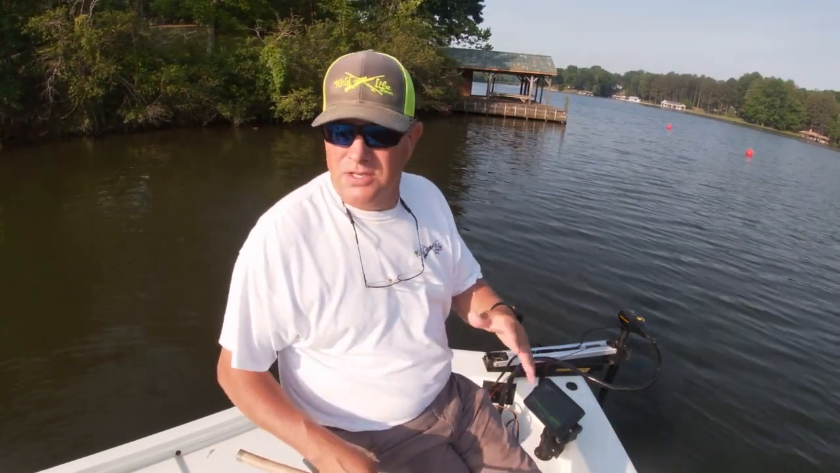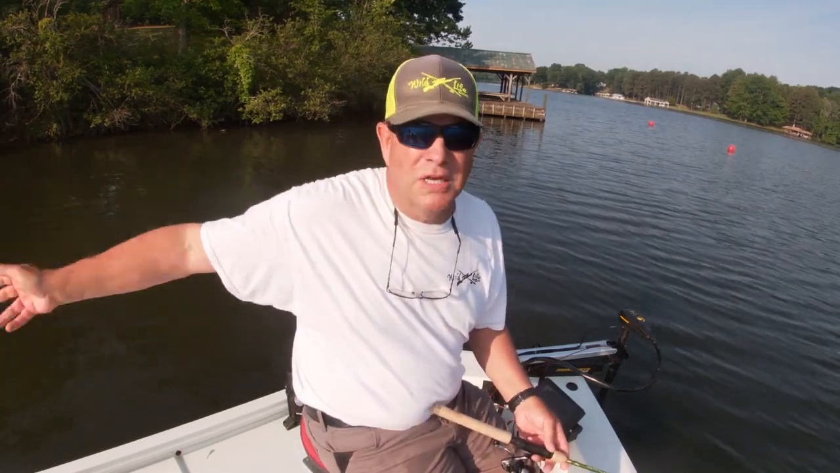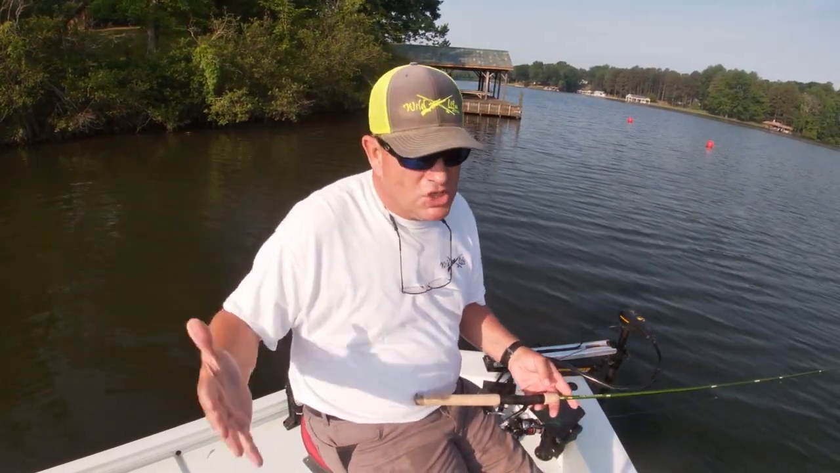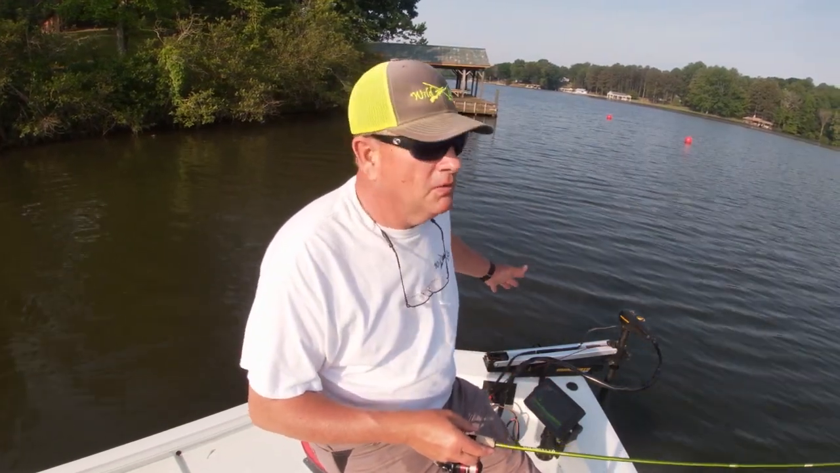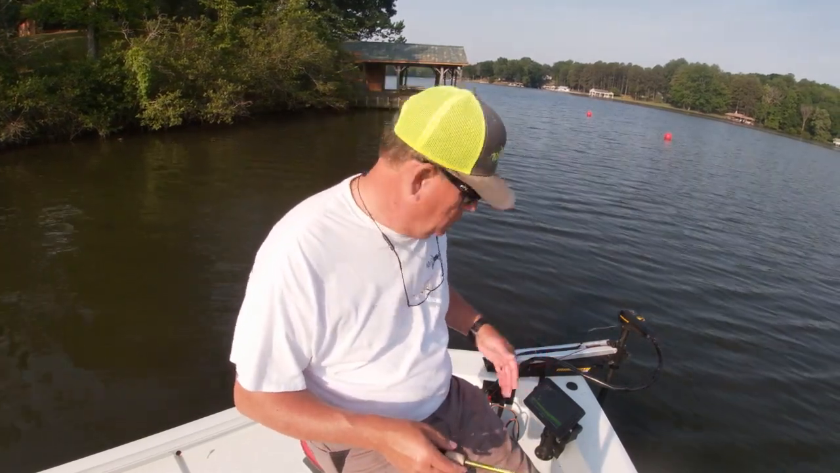There's some structure under the water outside of a big spawning cove. This is a good place for the crappie to move from shallow out in about 12 feet of water, and they can just stage right here and recuperate.